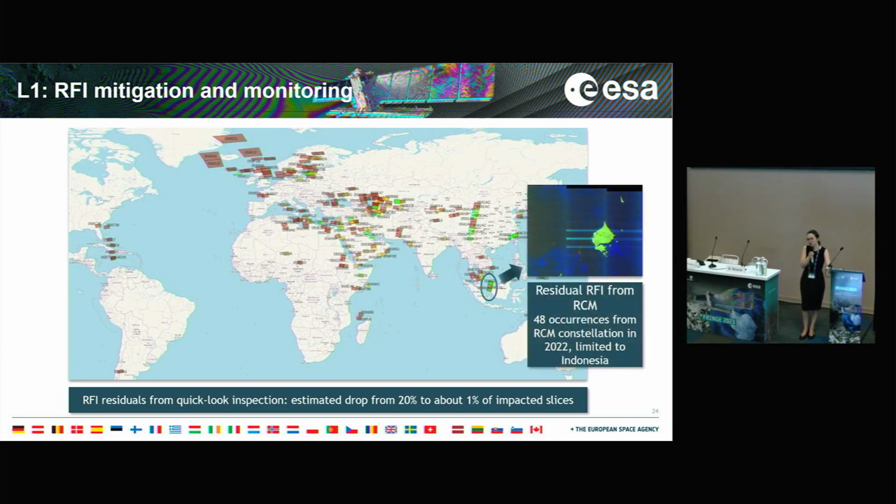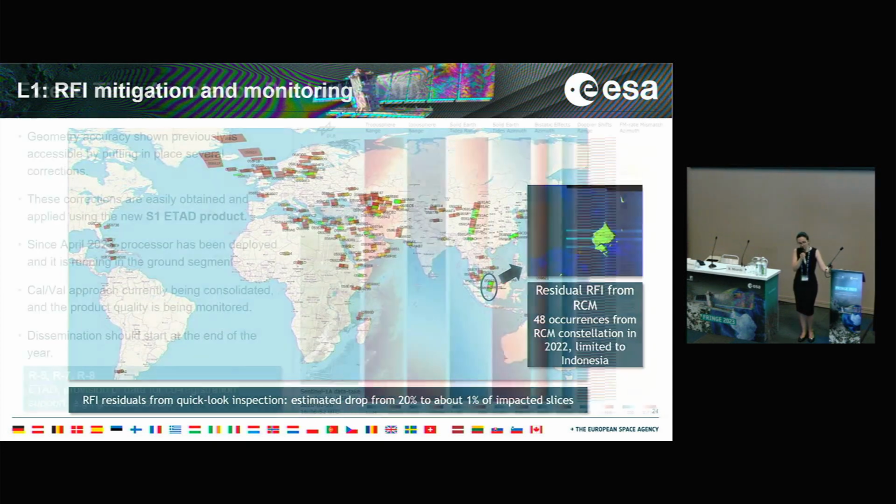In particular, we know that we have some residuals when we have two SAR-like systems interfering. Here we show an example of the RCM interference that we have grabbed in 2022. It's a very limited number of datasets, but of course they are typically there because, since it's a SAR signal, it's very difficult to cope with them.